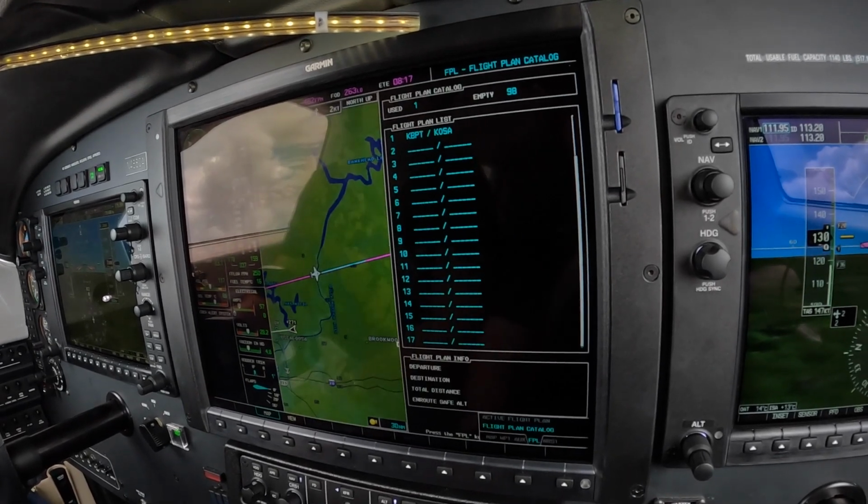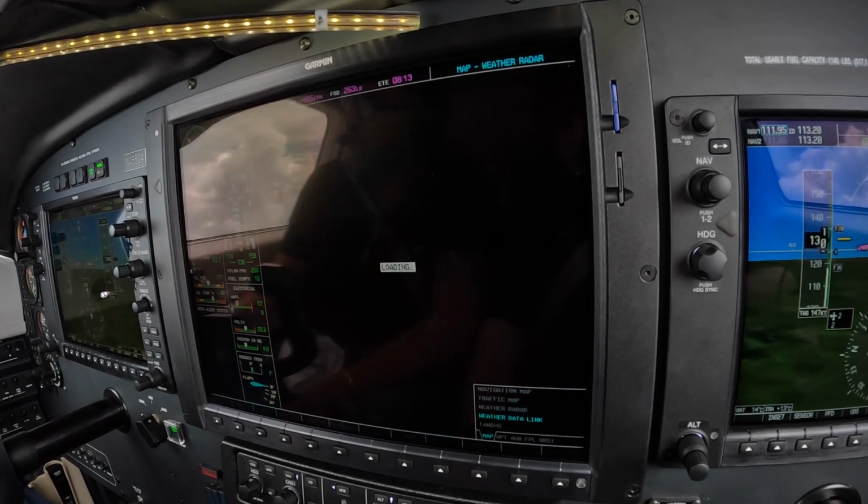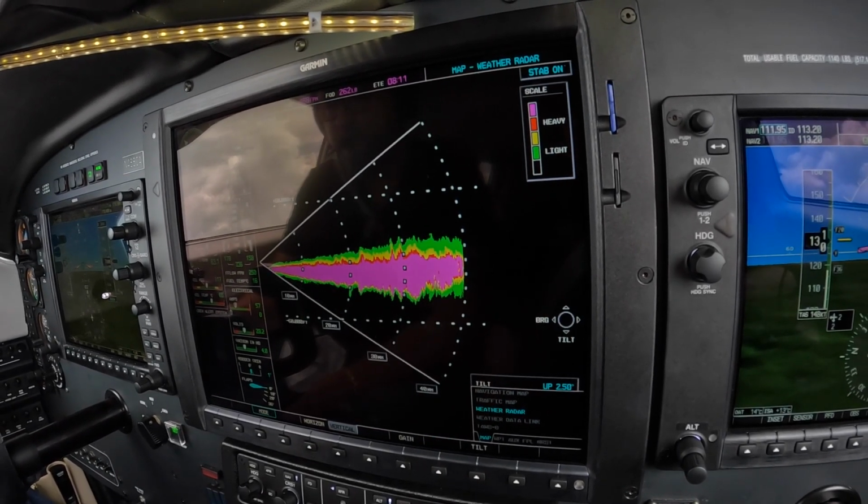The radar, of course, is showing us potential aircraft all the way out to 40 miles.